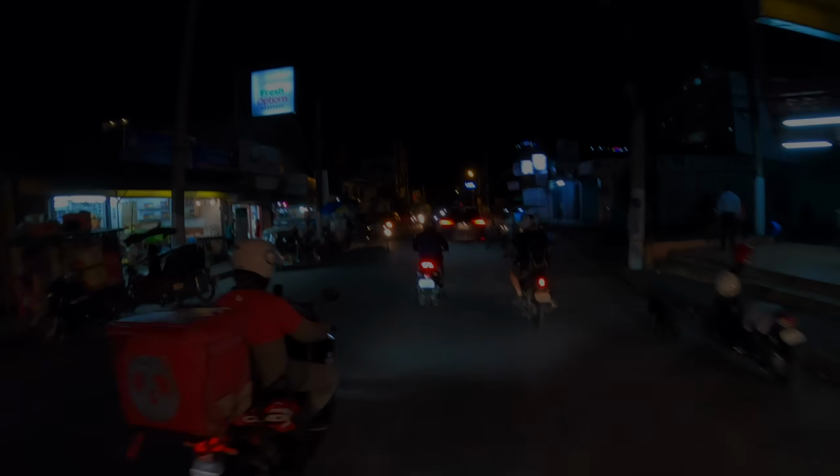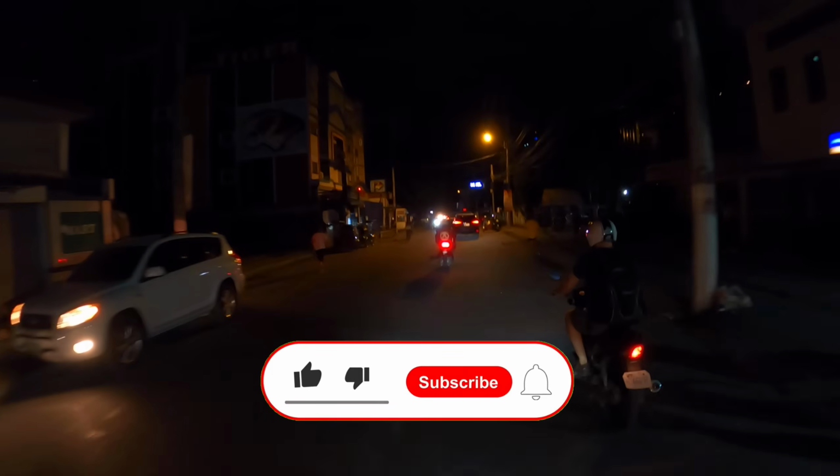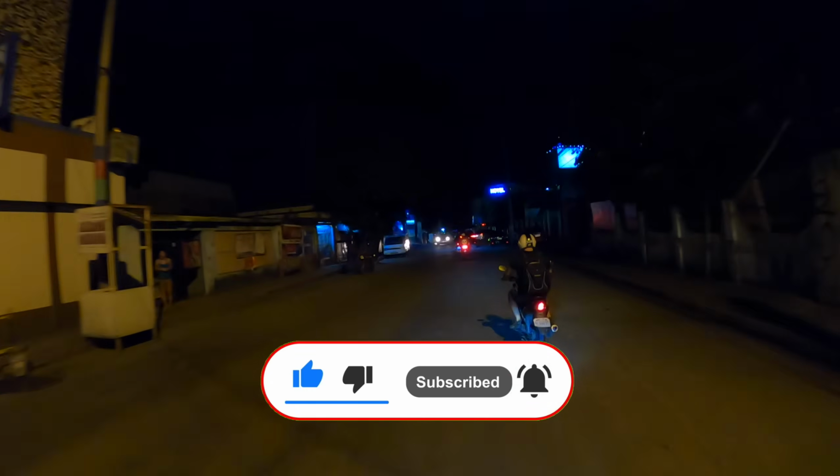Guys, it is my second night. Made a little bit more adjustments on my GoPro. Went online to check out GoPro settings for night, so I made little adjustments. We're just going to ride some different areas. Going to ride down here by the